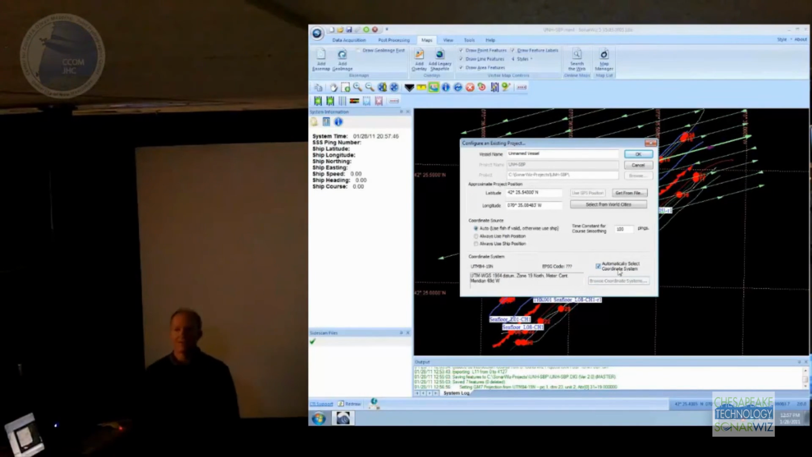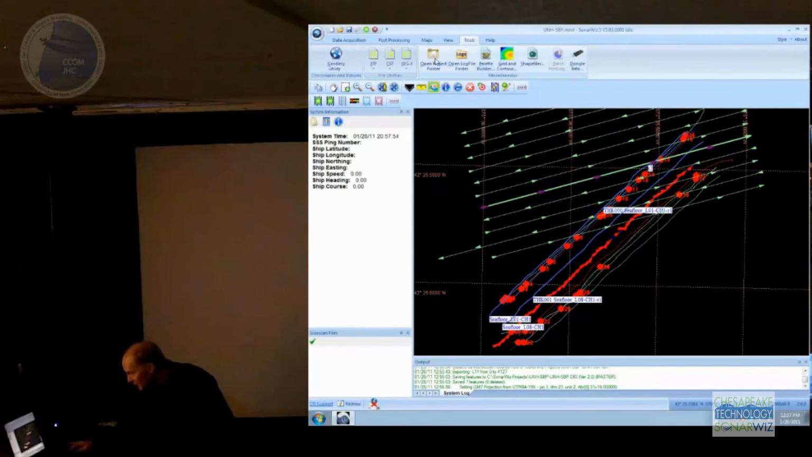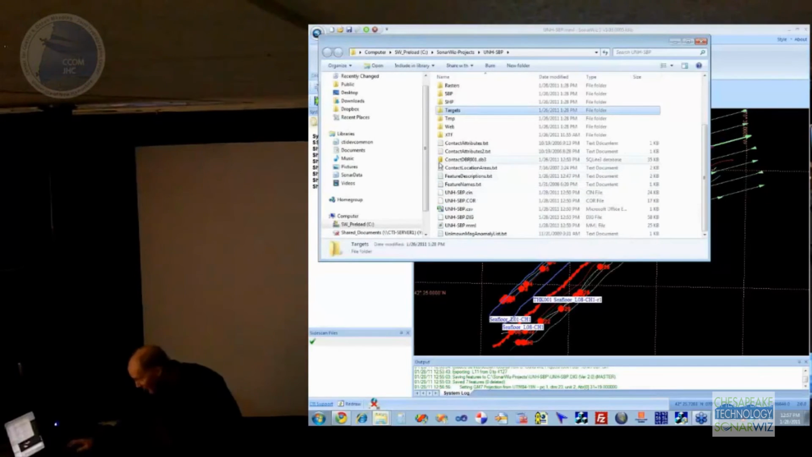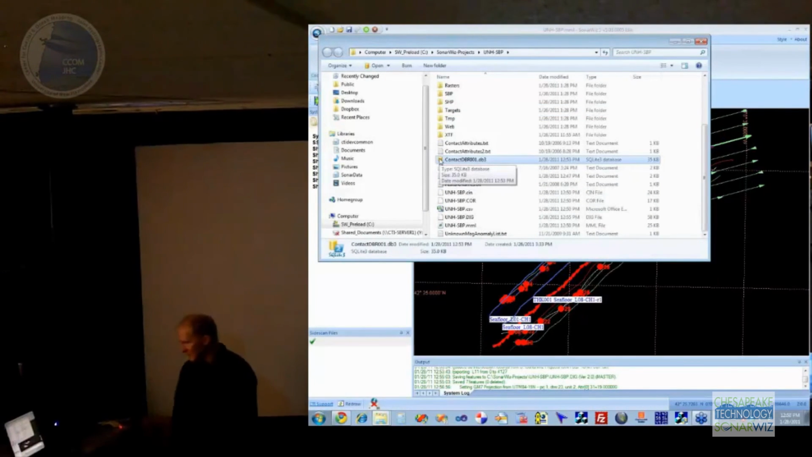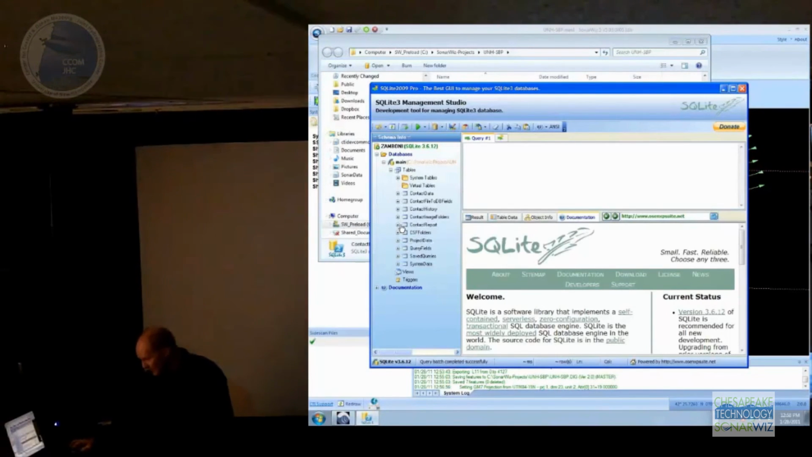John, do you give external access into your contact database? It's just a SQLite database, it is DB3. We could open up this project. My favorite tool here is this one called Open Project Folder, because I'm too old to remember anything anymore. There should be a DB3 file here. It is right here, contact something.db3. If you open it up, there are lots of open source programs that'll read it.